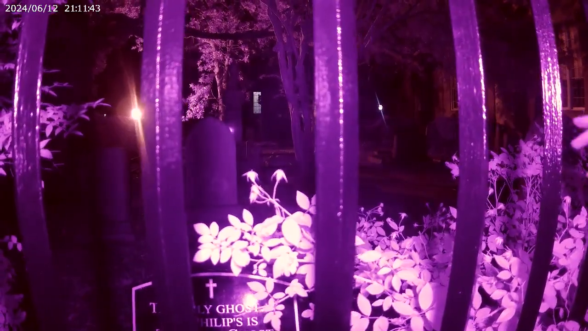And do you see where the cross is? You see the lit window, and there's a cross right in front of it? Her grave is just to the left of that, behind the headstone that you can see right next to it. So you're going to keep your camera focused right here.